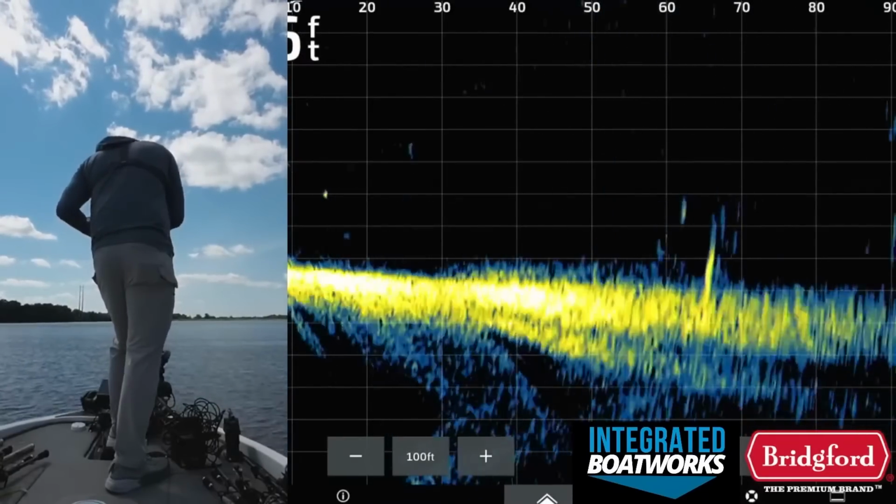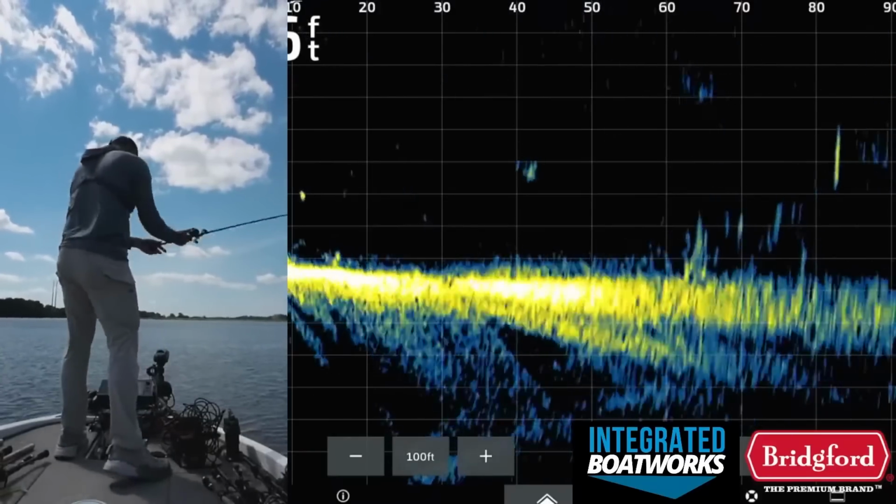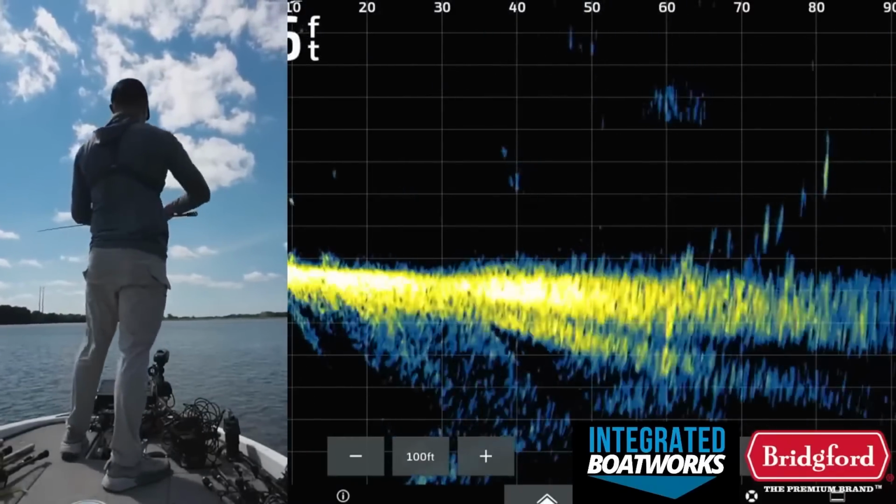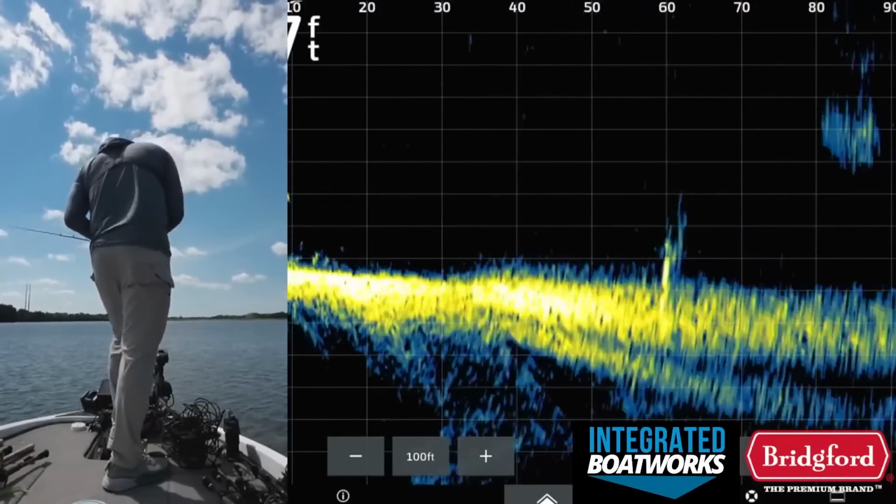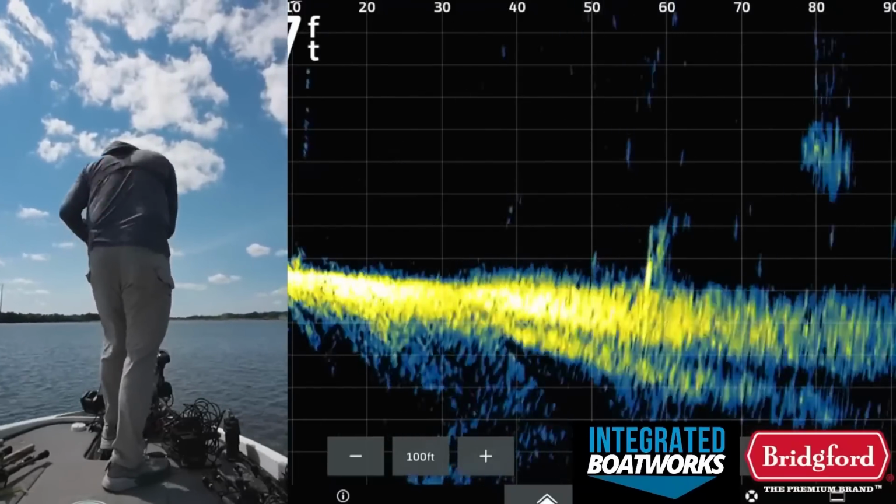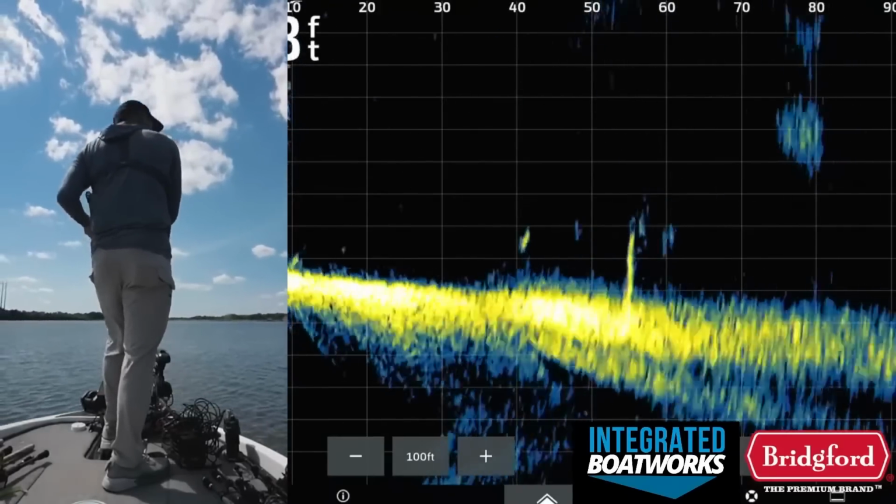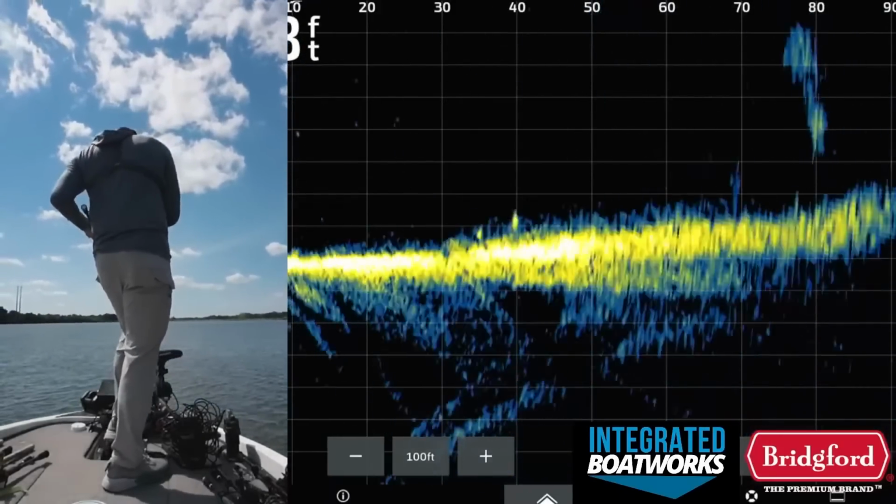Not much of a brush pile, is it? It's just a couple twigs, but sometimes that's enough. Not hitting the cast right. This wind is in a really great direction for screwing me up.